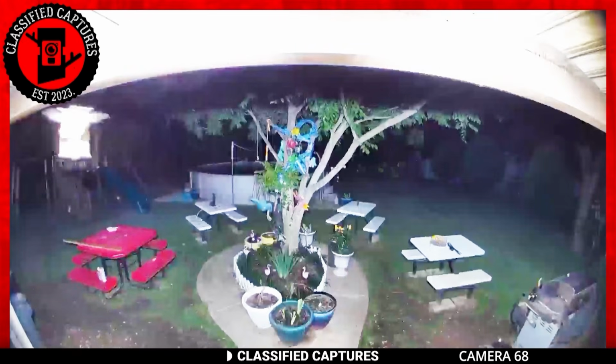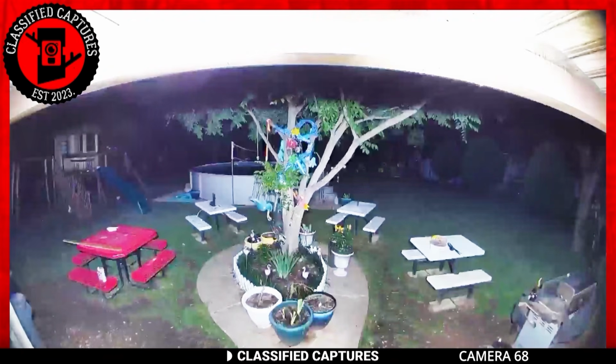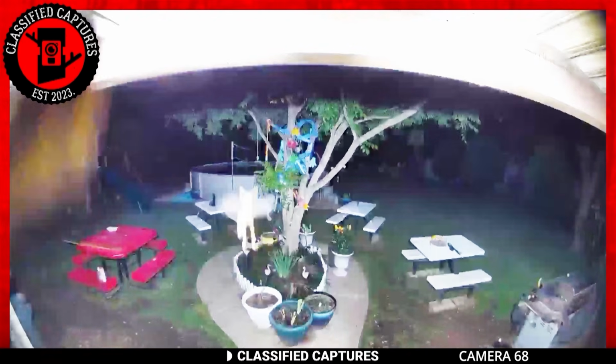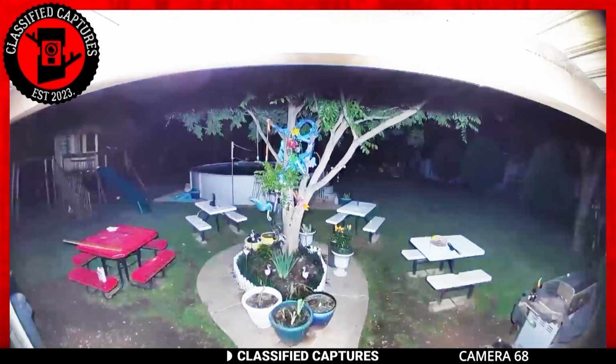What would your reaction be if you spotted Tinkerbell gracefully flying in your backyard? Well, the following footage was captured by a homeowner's security camera in their backyard.